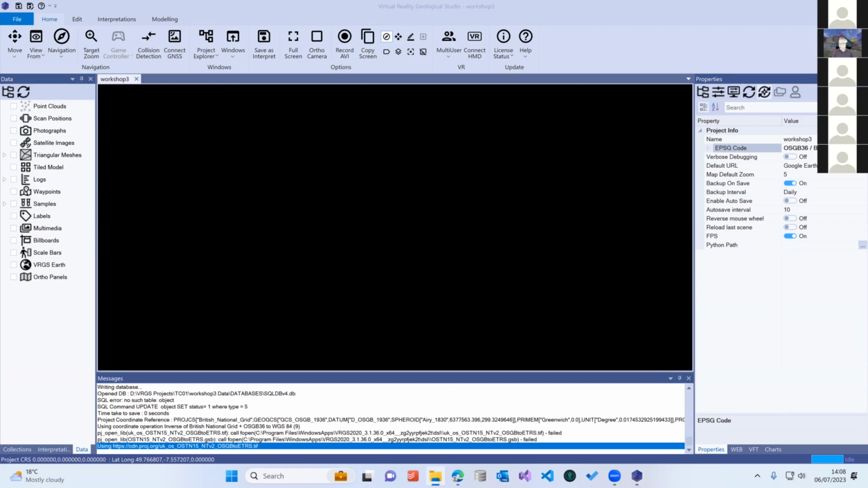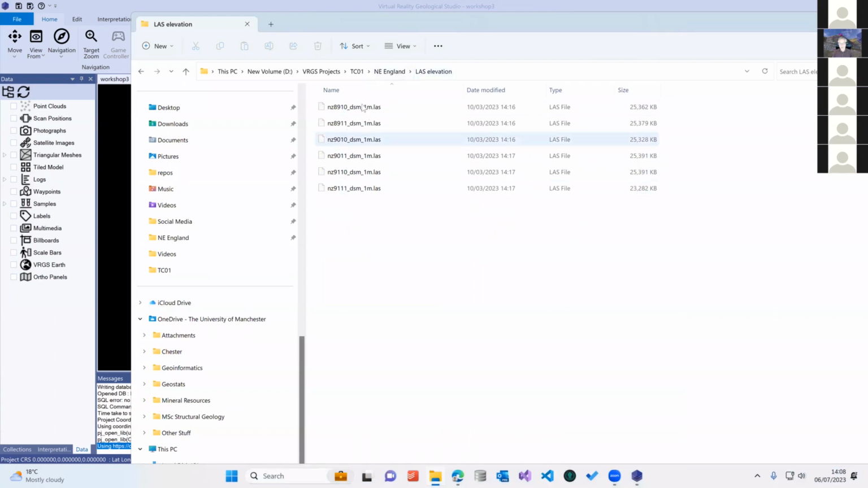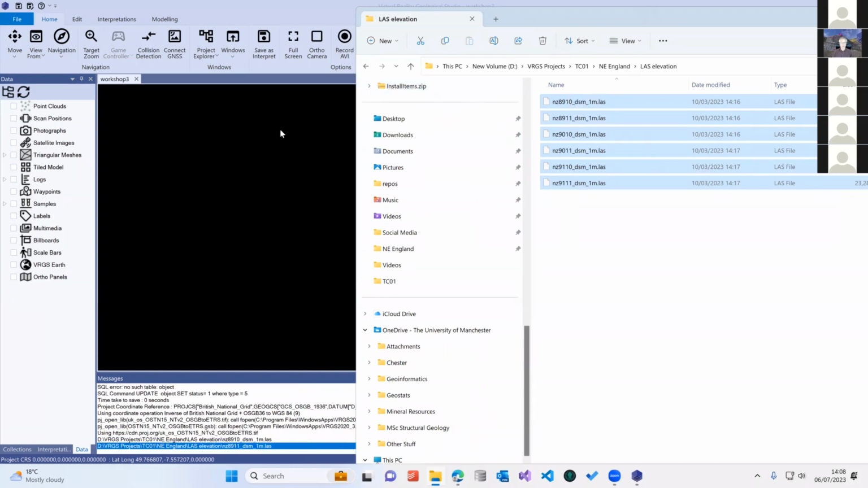We'll start off by bringing in some elevation data. Here's a set of LAS files. These are 1 meter data spacing elevation data for the UK. It's from an area in the northeast of England called Whitby. It's a well-known exposure of Jurassic rocks. Lots of people do field trips there. This is public domain data from the UK's Environment Agency. All I need to do to import these is select them and drag and drop them into the 3D view.